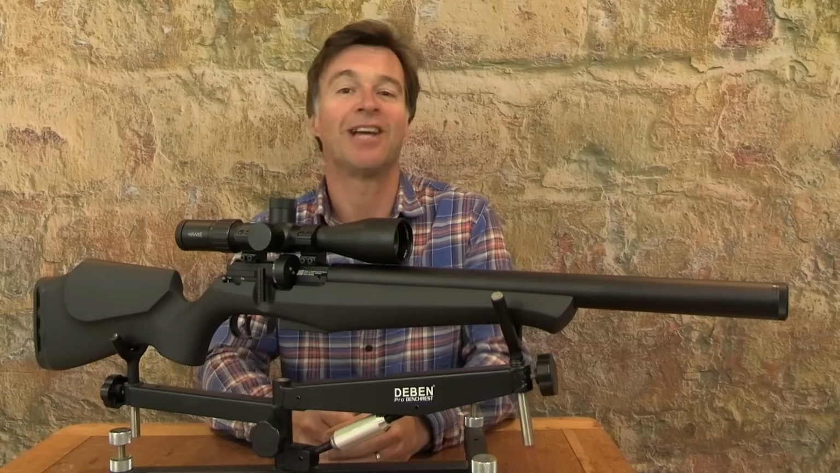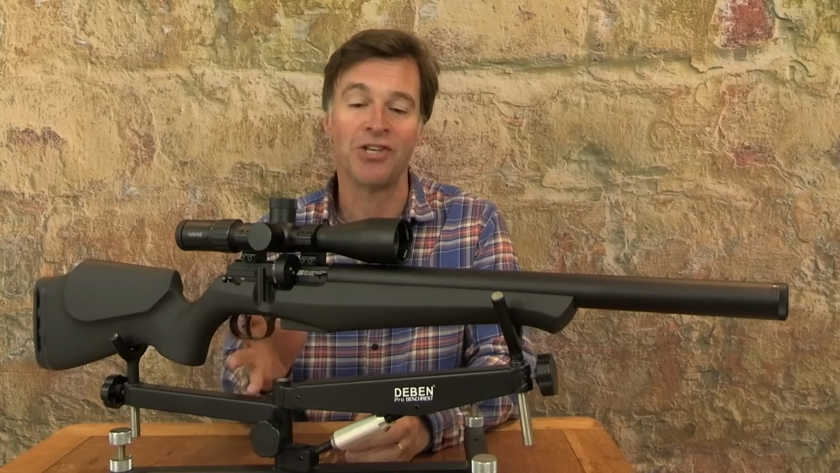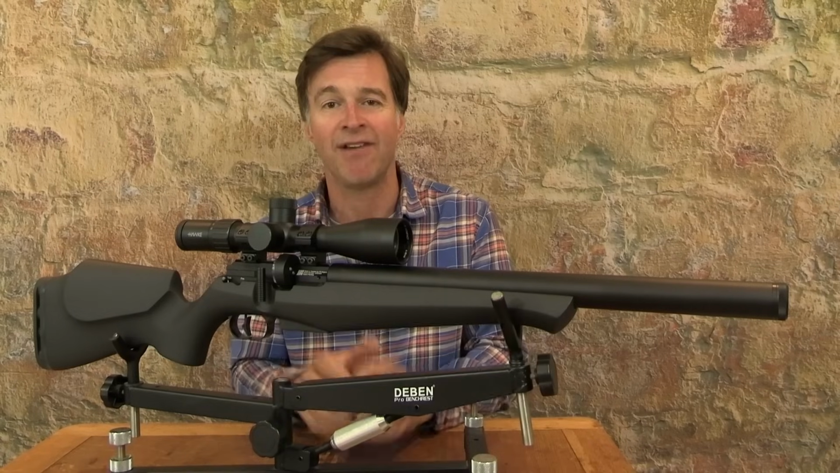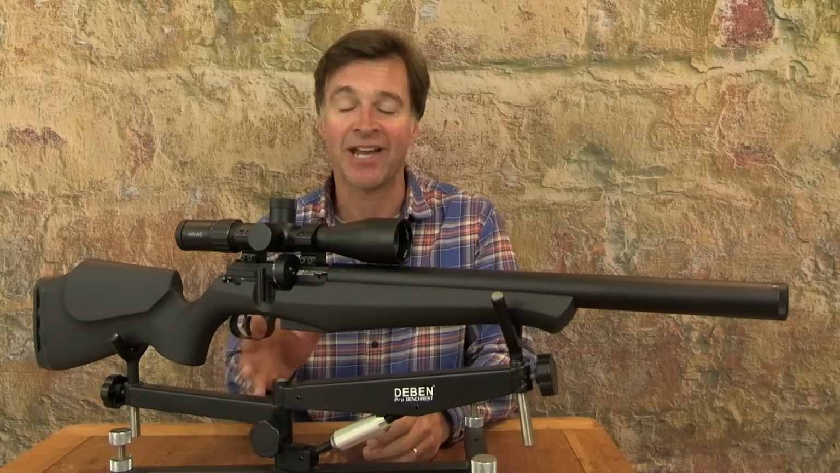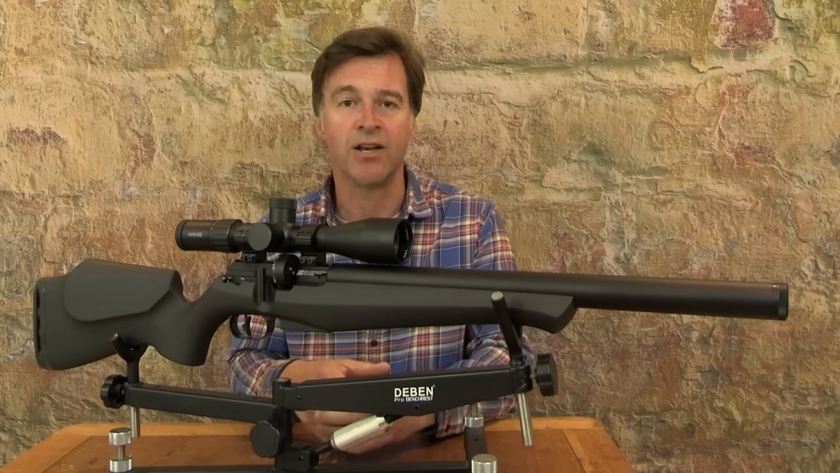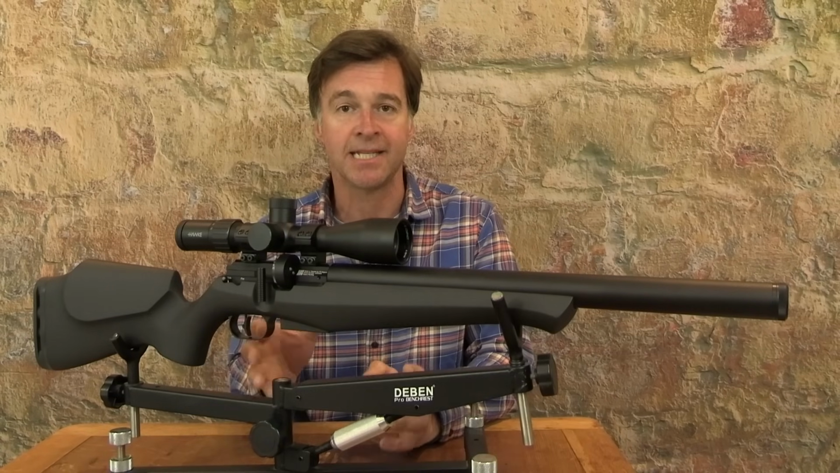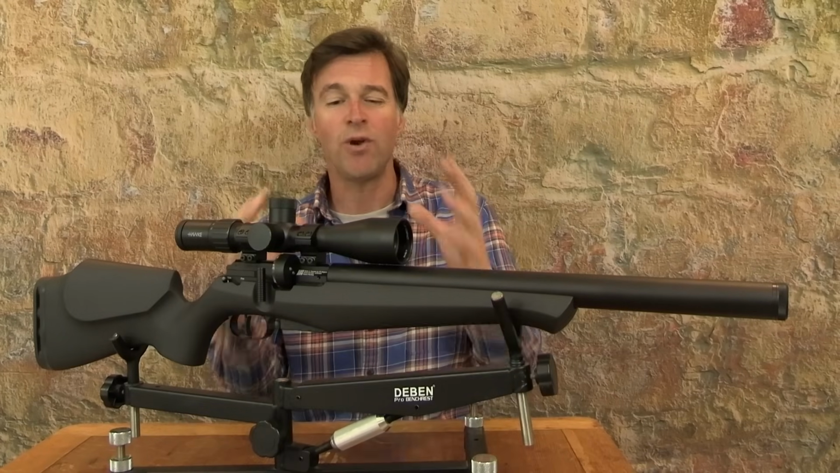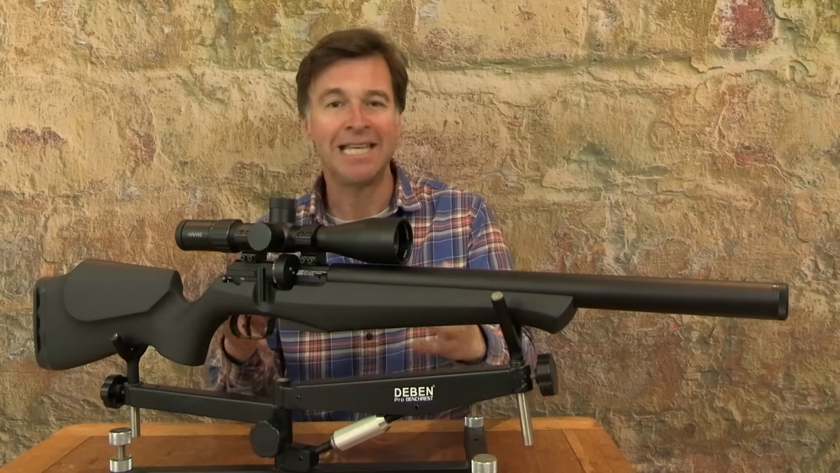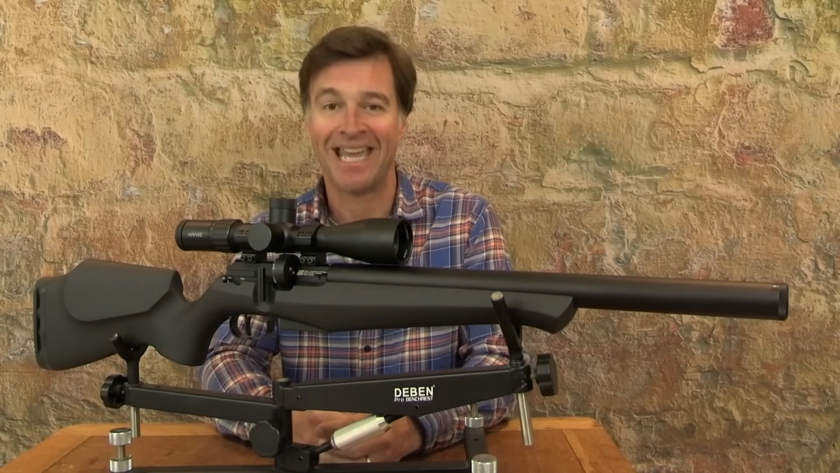So that's a quick look at the FX DRS Classic, which I think is going to be really popular with hunters. It's a great looking air gun. It's super light, so it's no burden to carry around in the field, and it's also very accurate. Now for shooters who like to fettle their guns, there are all sorts of extras, including slug power and match trigger kits, and also a higher capacity magazine. Now, it's got all of the features that I've mentioned, and it's still incredibly competitively priced for such a refined air gun. I really do think it's going to be a big hit.